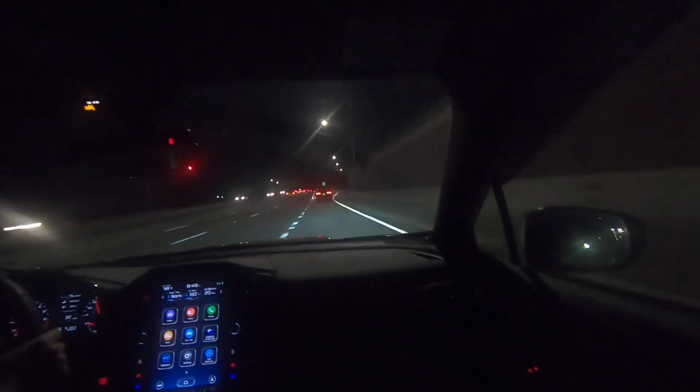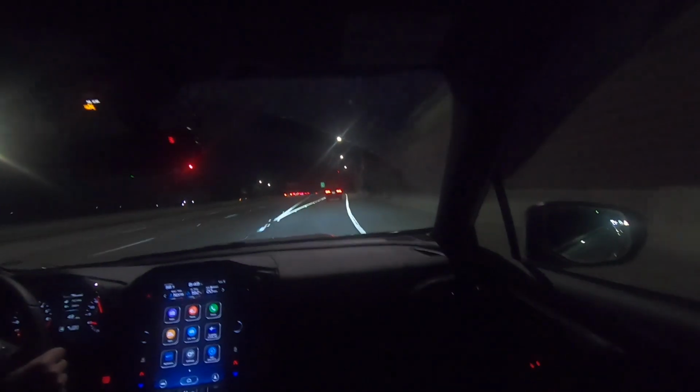Not that far of a drive, and some people like to speed through there. I just like driving at the speed limit or slightly slower and just see the scenery. And you gotta watch out for deer because it is the forest, mountainous areas.